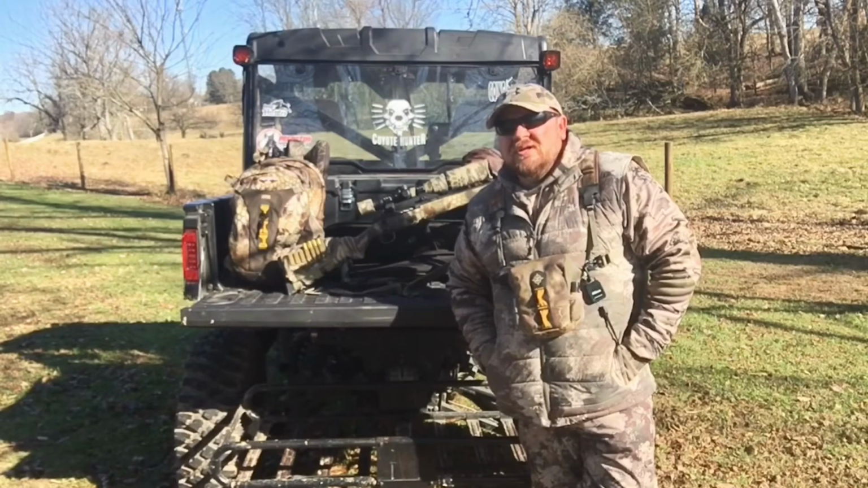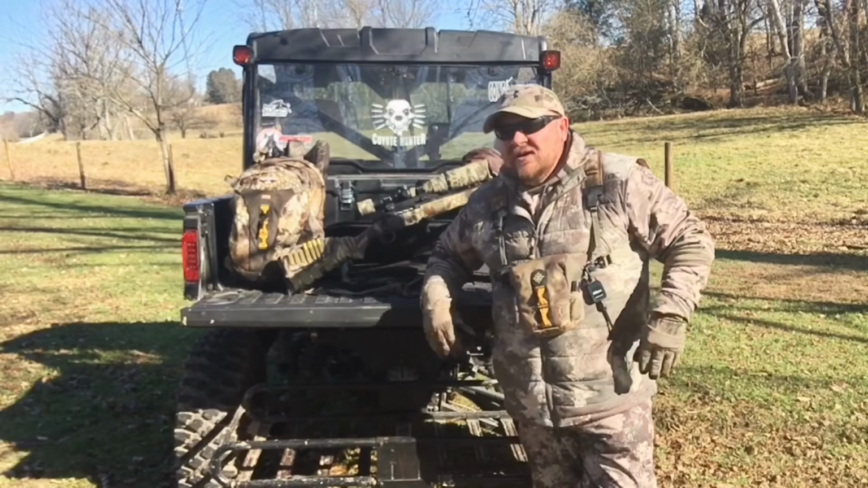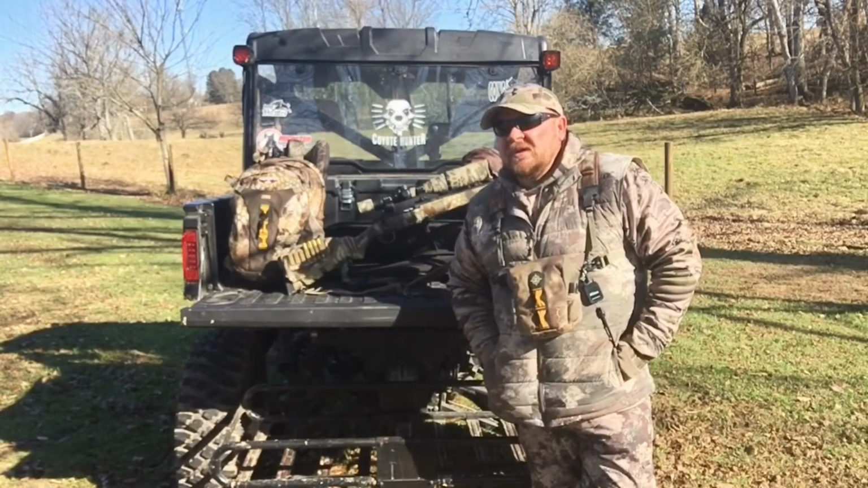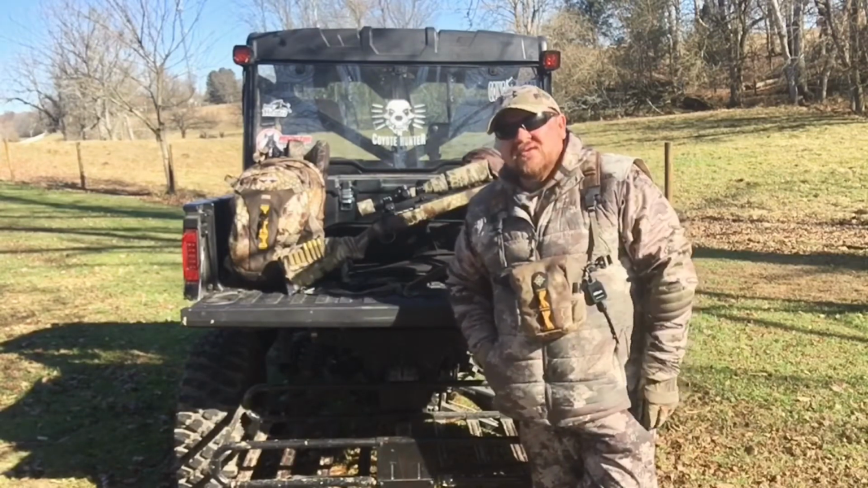But we did get out and managed to get a red fox again last night. Man, the red foxes are everywhere around here this time of year. And this year, the numbers have just increased like crazy. So we got another red fox last night.